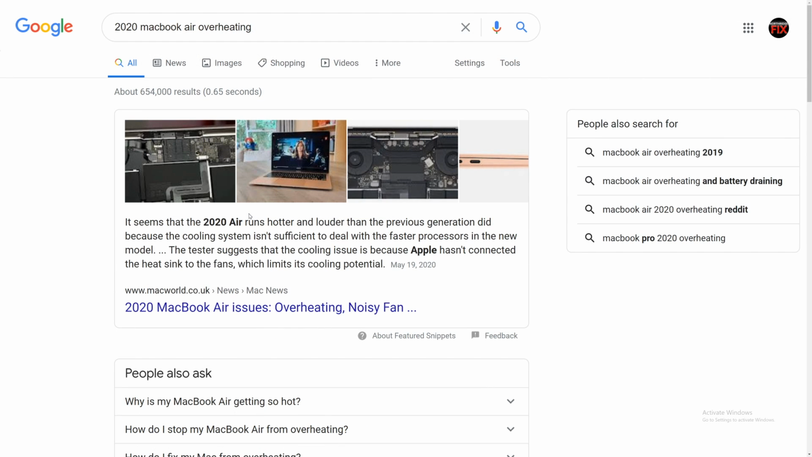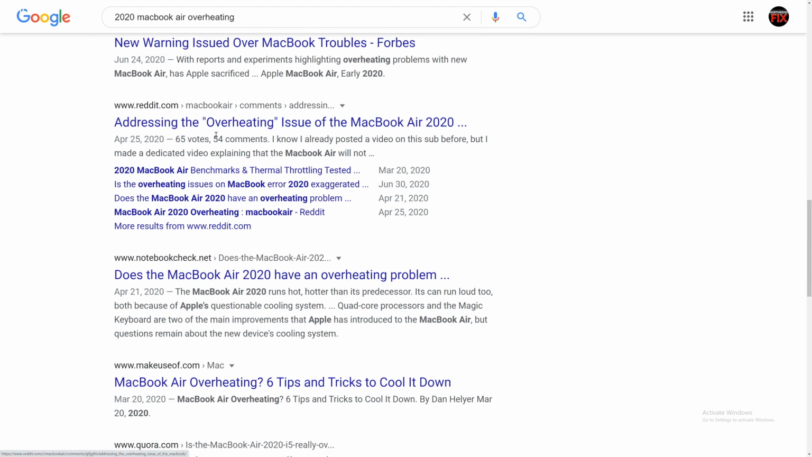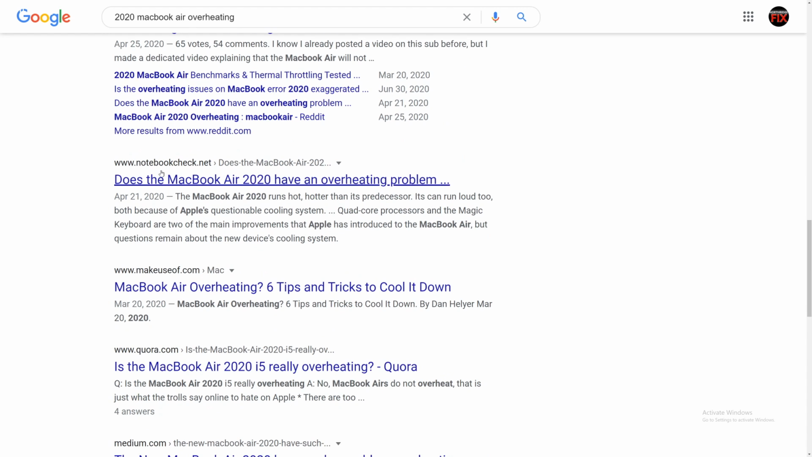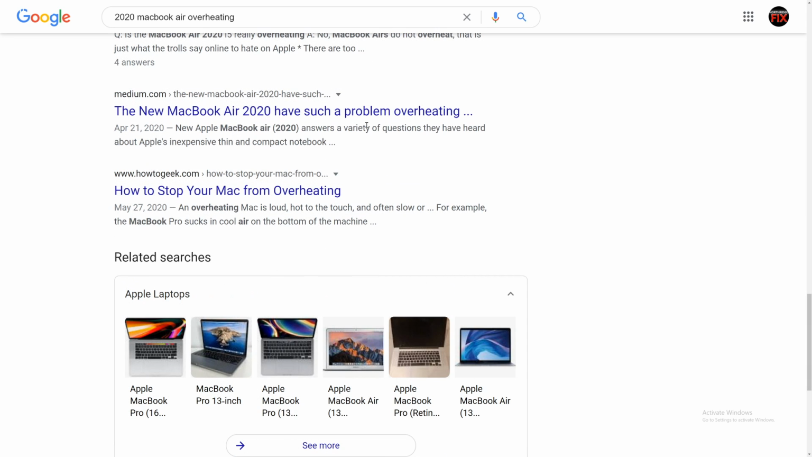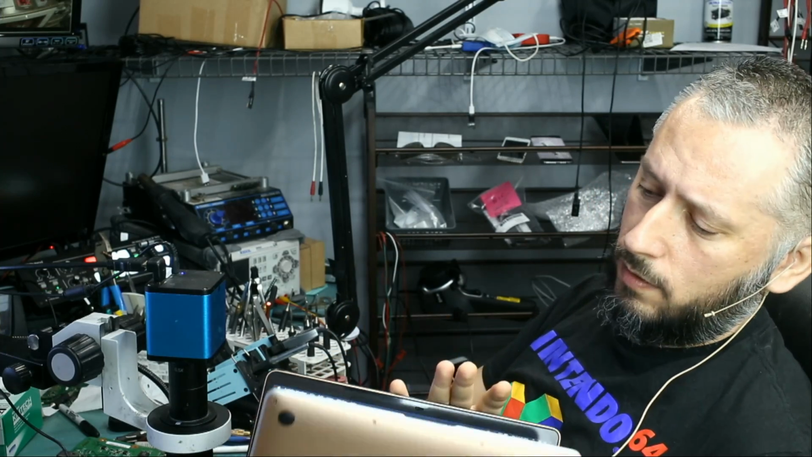I mean, look at this. The first post I see indicates that MacBook Air 2020 hotter and louder. A new warning issued over MacBook troubles, overheating problems, addressing the overheating issue. Does MacBook 2020 have overheating problem? Runs hotter than its predecessor. It can run louder. The new MacBook Air 2020 have such a problem overheating. I mean, a lot of posts online, a lot of threads online talking about the overheating problem with the 2020 MacBook Air. I have a valid point that the laptop does have a heating problem, even with the cover on.